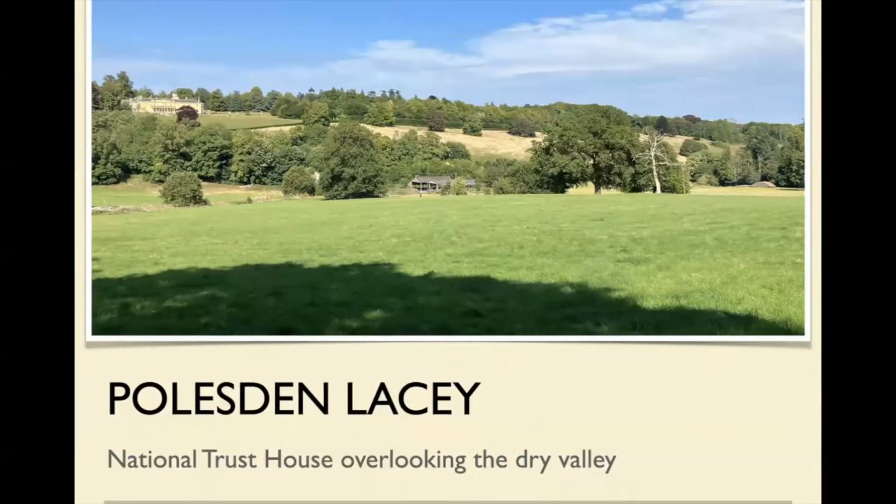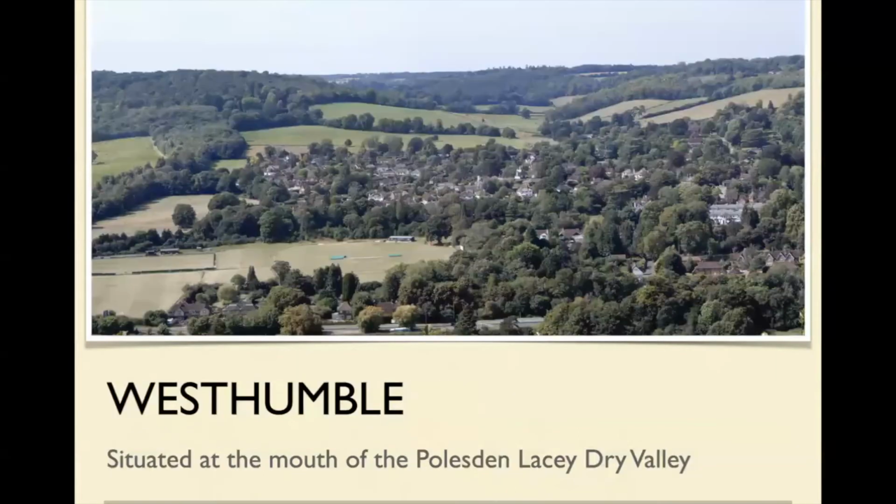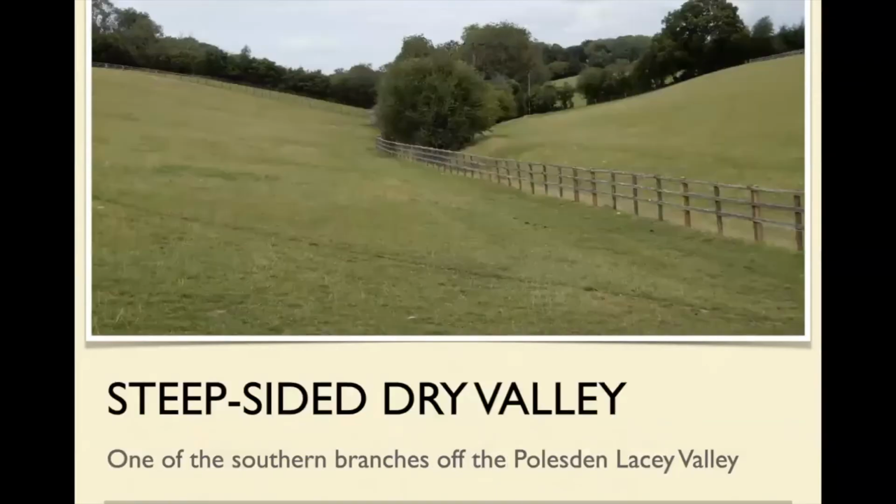This is Polesden Lacey, the National Trust house, and this is its valley. So it was sited beautifully to overlook the dry valley. And this is the view from the other side of the Mole Valley. This is West Humble, and this is the mouth of that Polesden Lacey dry valley. You can see it meandering off, and eventually it goes off around that corner there. So it's a beautiful valley.